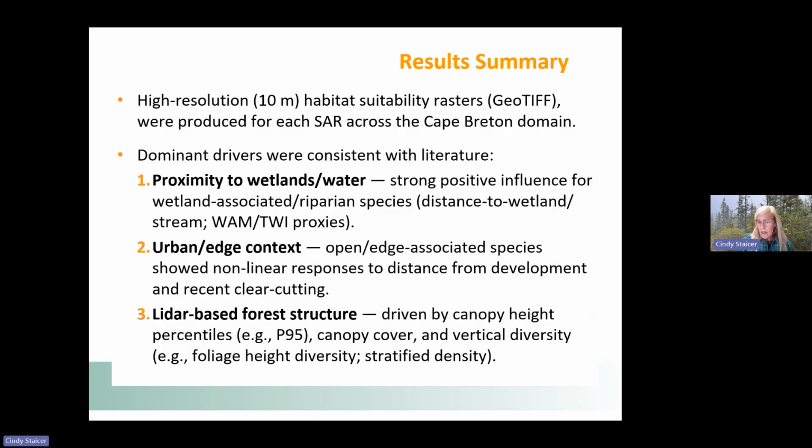Urban or edge context: open edge-associated species showed a nonlinear response to distance from development and recent clear-cutting. And lastly, LiDAR-based forest structure was important, and it was driven by canopy height percentiles, for example, the 95th percentile, canopy cover, and the vertical diversity, including foliage height diversity and stratified density, so the densities of those 3 different layers.